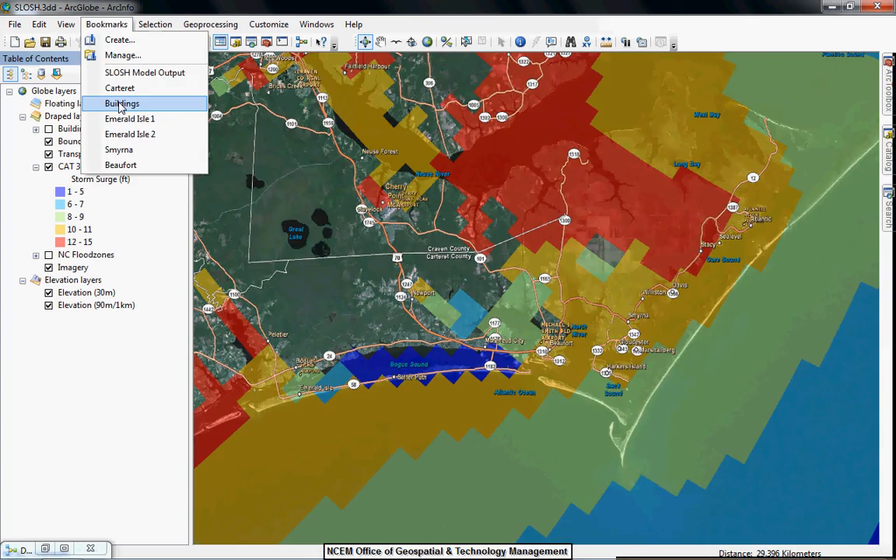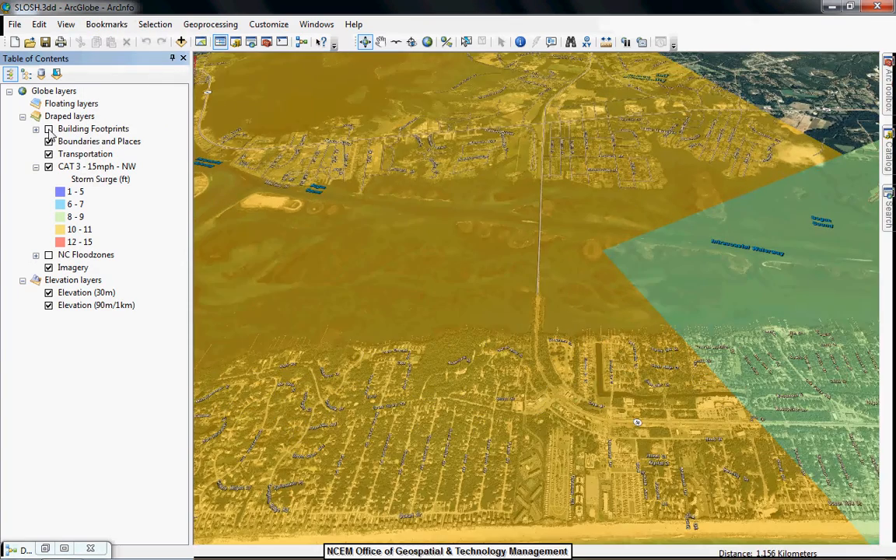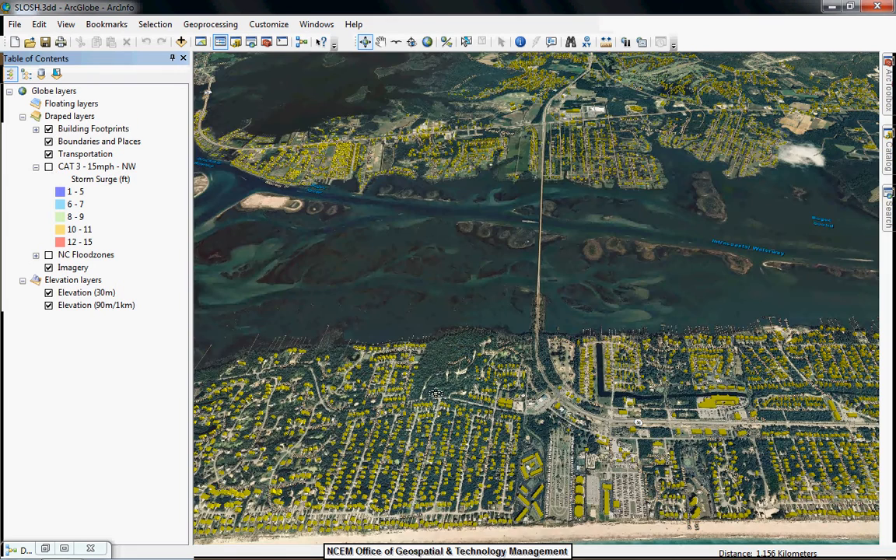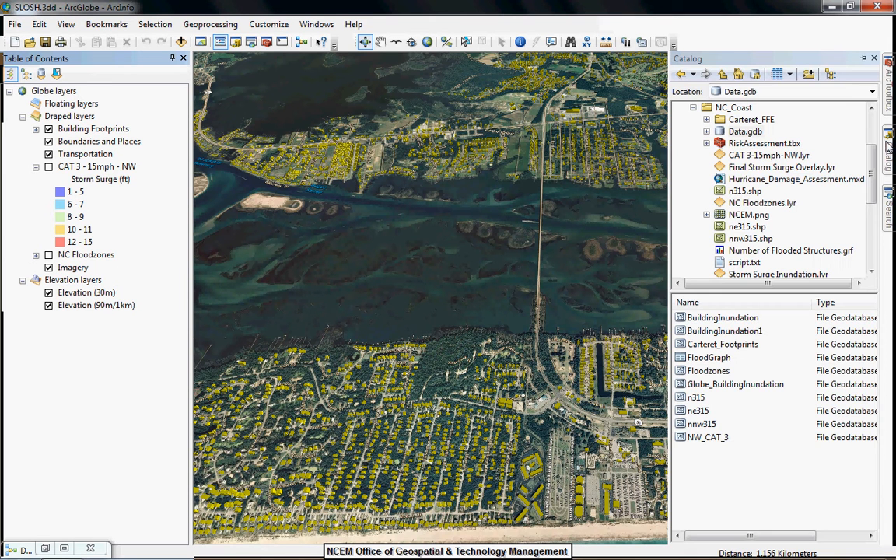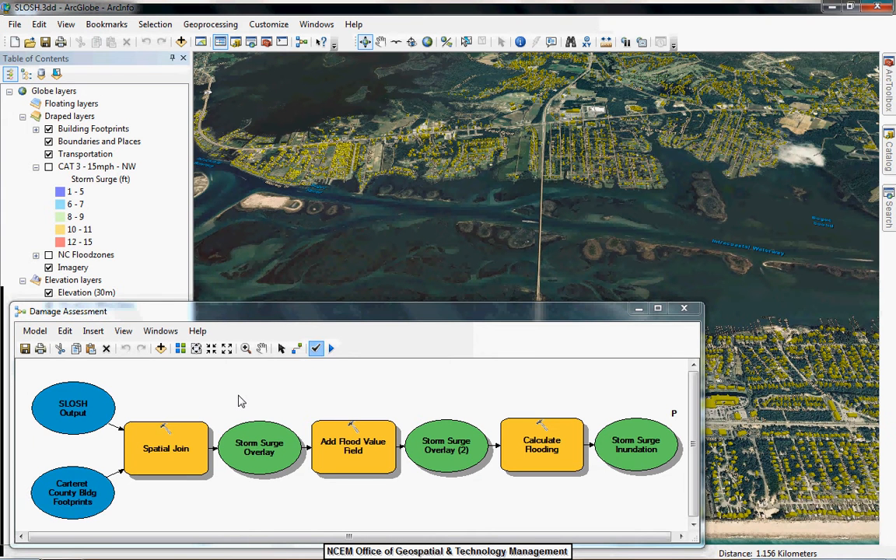Let's zoom in further and we can view the buildings that were measured by the Office of Geospatial and Technology Management. As we see here in yellow, these are all the building footprints for the county. Now that we have both the SLOSH output and the building footprint data, we can run a model to do some analysis with these two data sets.